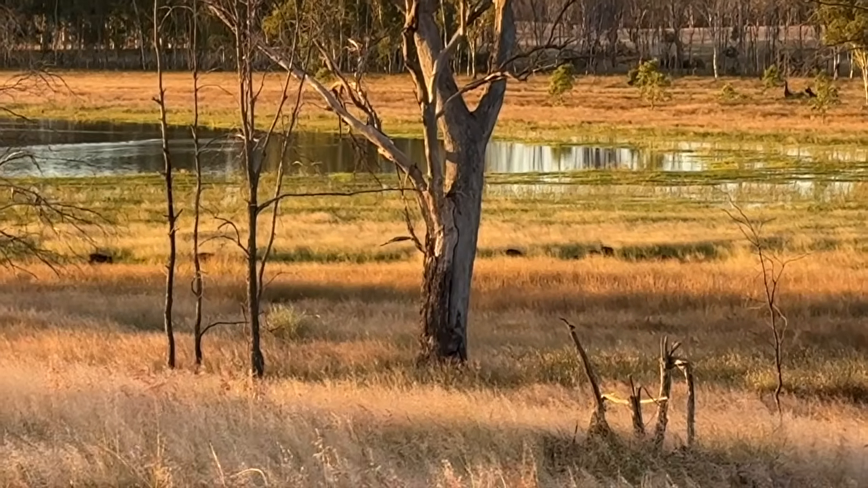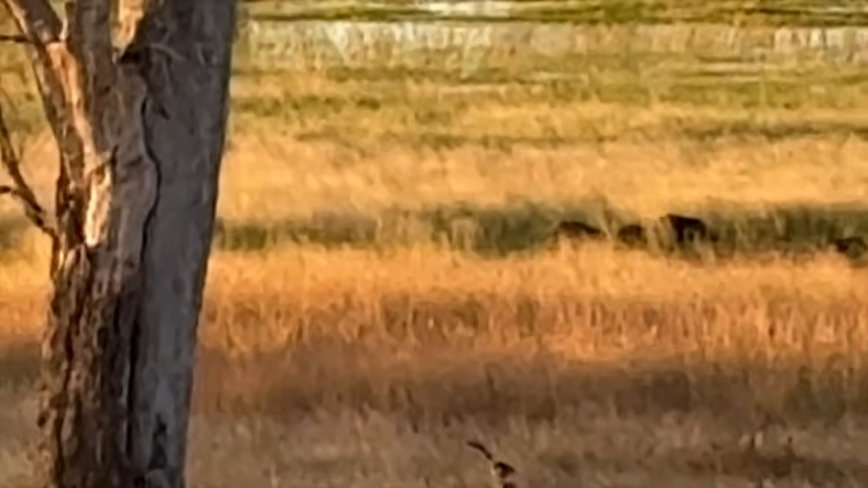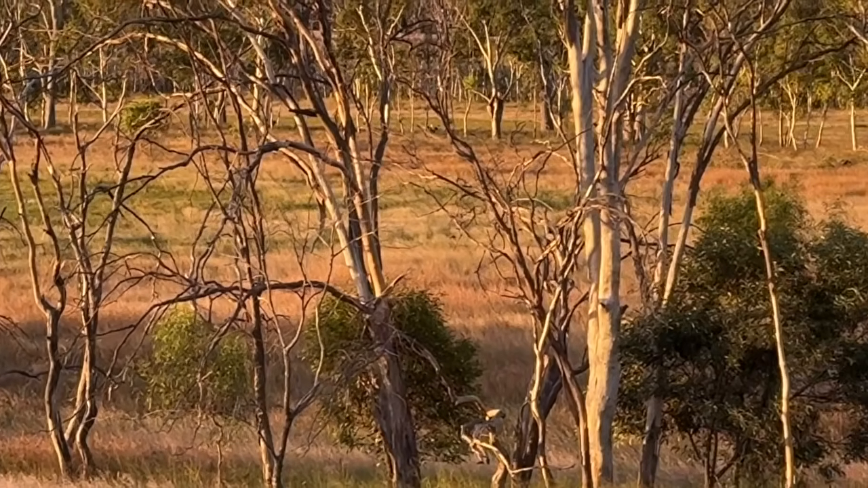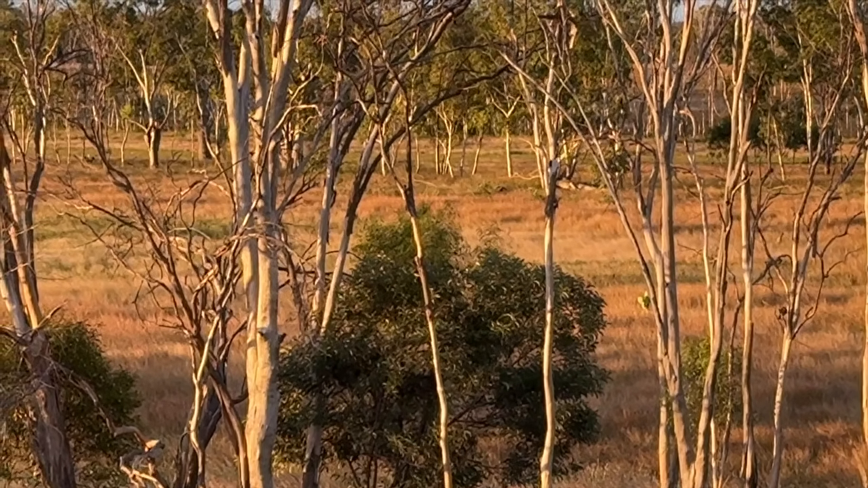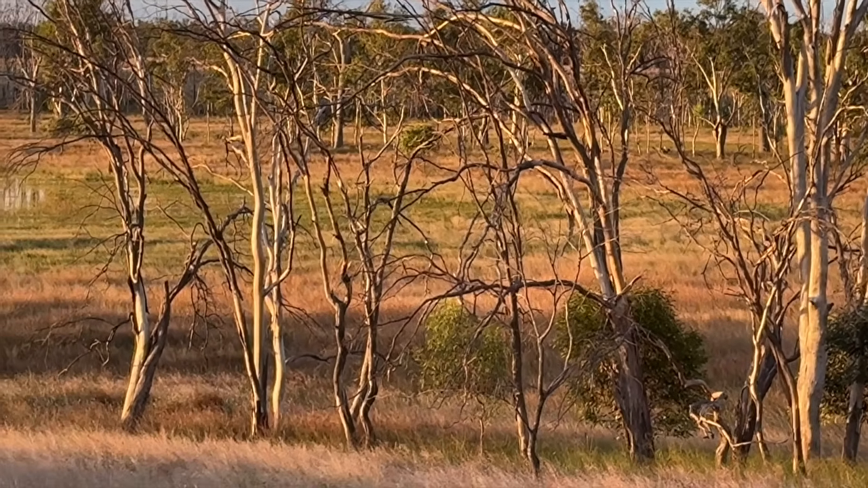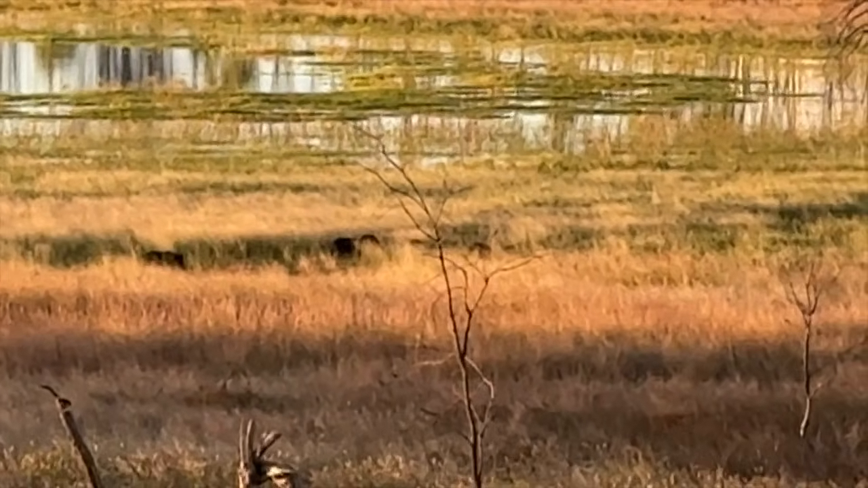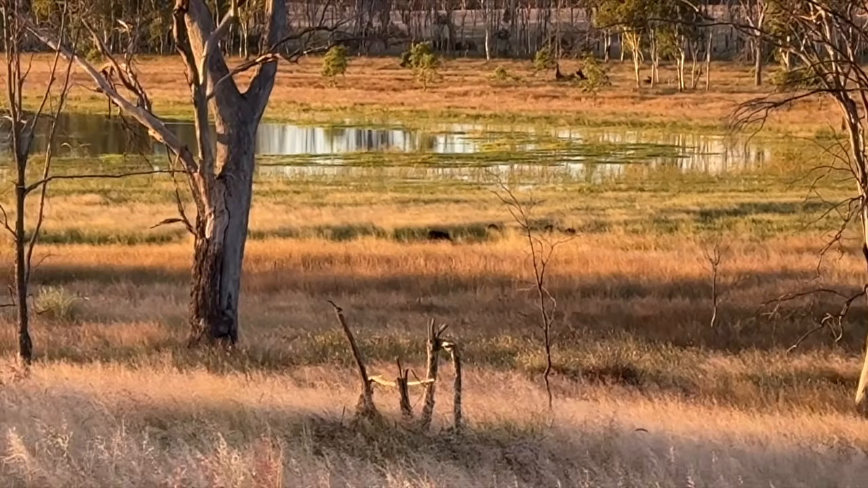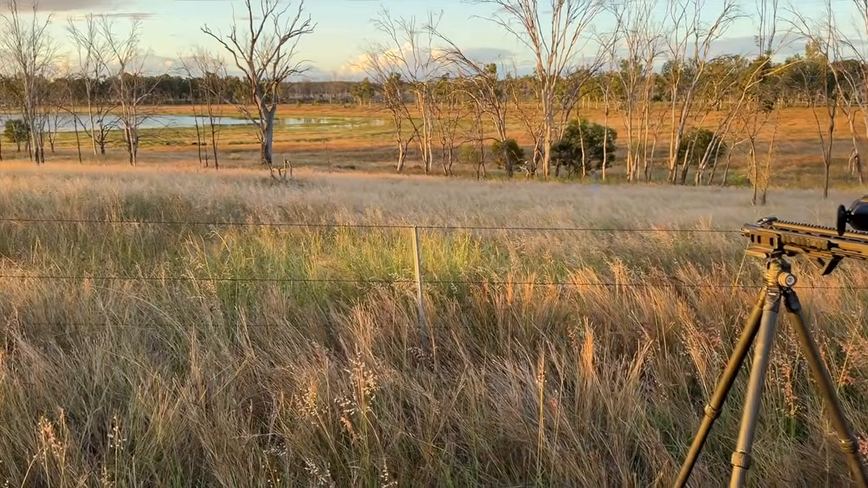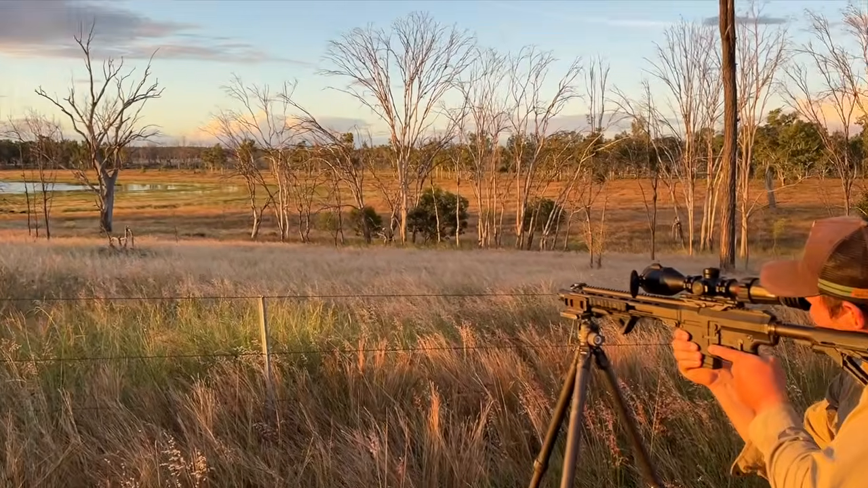Oh no, there's those pigs down there, just feeding on the edge of that swamp. There's another lot over the other side there somewhere. Pardon me. It's perfectly natural. And look at them all down there. Just wait for Mark to get here. This is where it gets really hard to be patient. Just down there, standing here well within range.